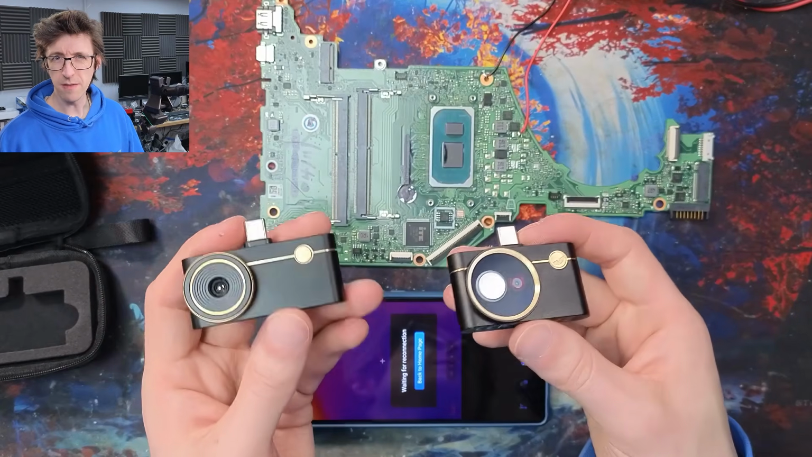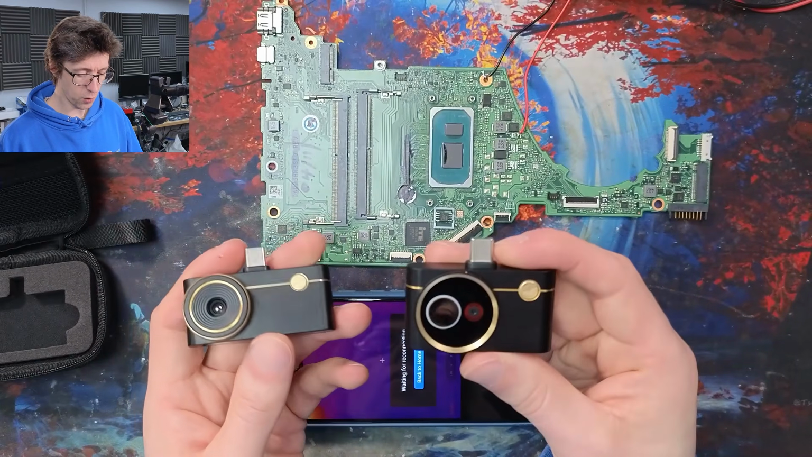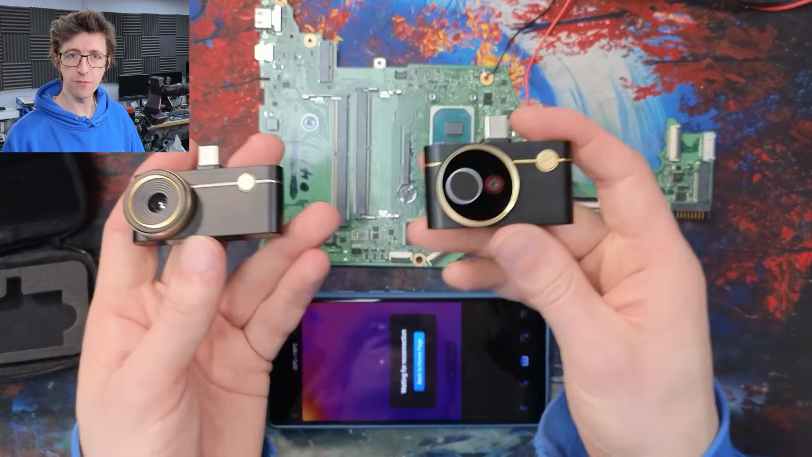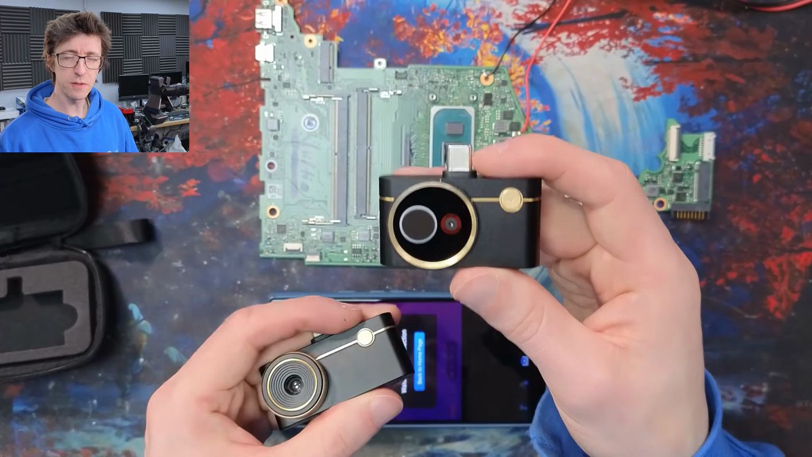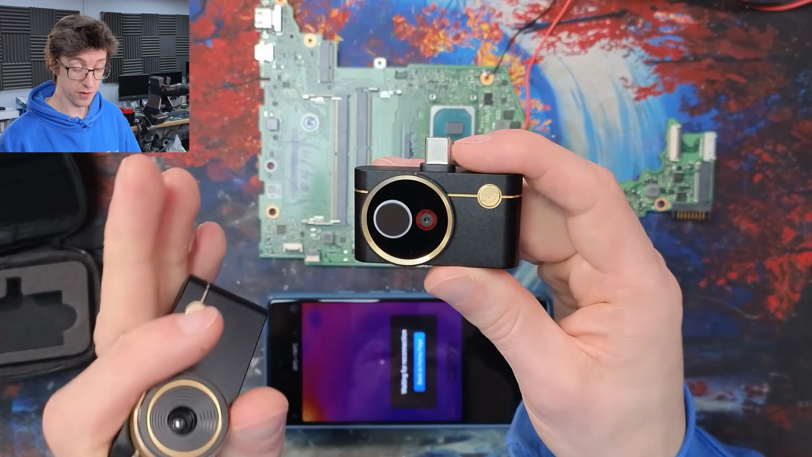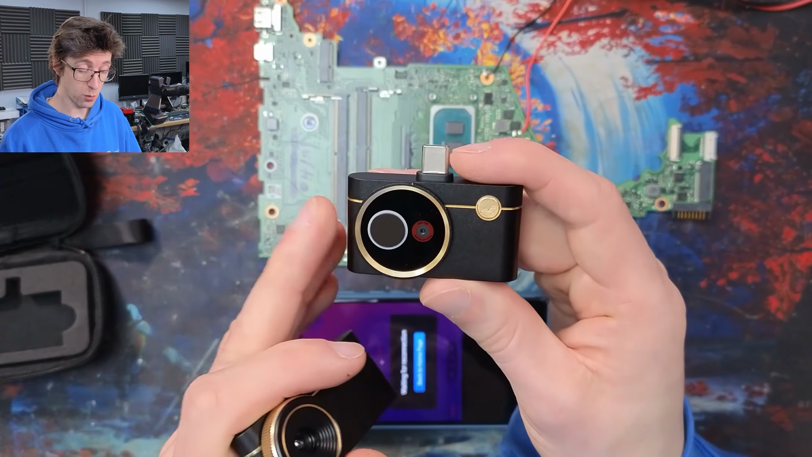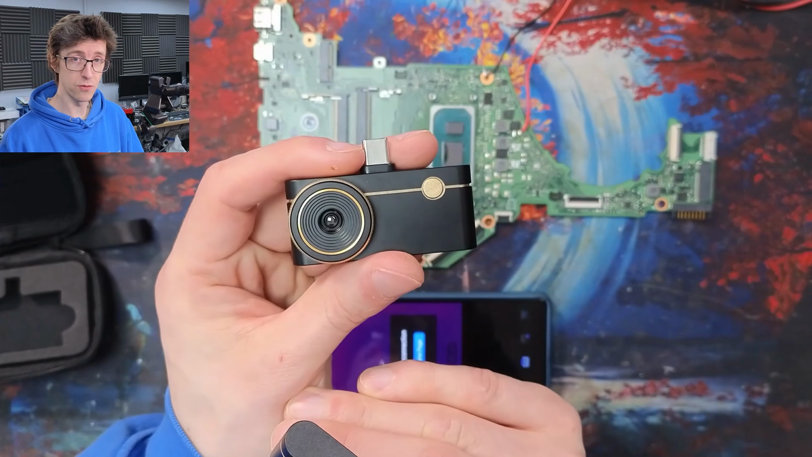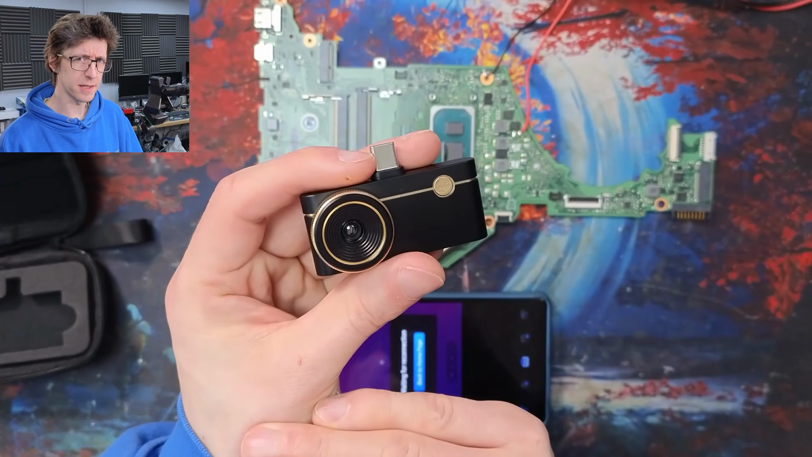So when I demonstrate it in this way, it's easy to look at the P4 and go, well, this isn't really suited for repair. But that depends on what kind of repair you're trying to do. So let's go and do some exploring with some more favorable conditions for the P4 and show you how the P4 will give us a much better picture where the P3 would completely fall over. So let's look at some bigger things than a circuit board.